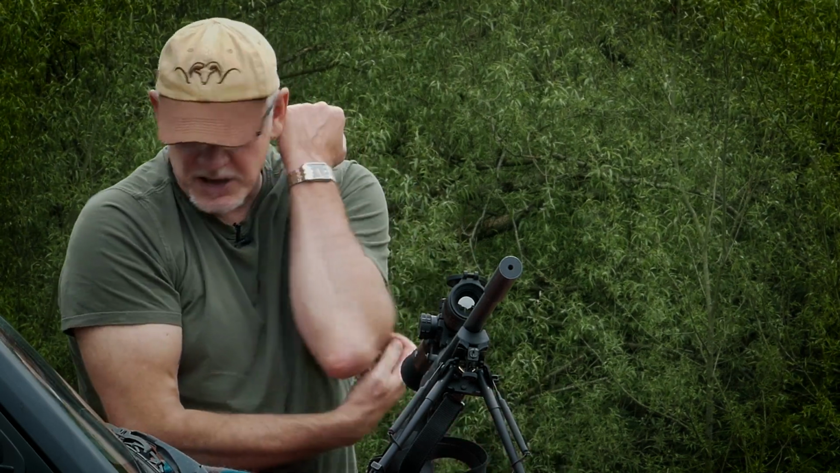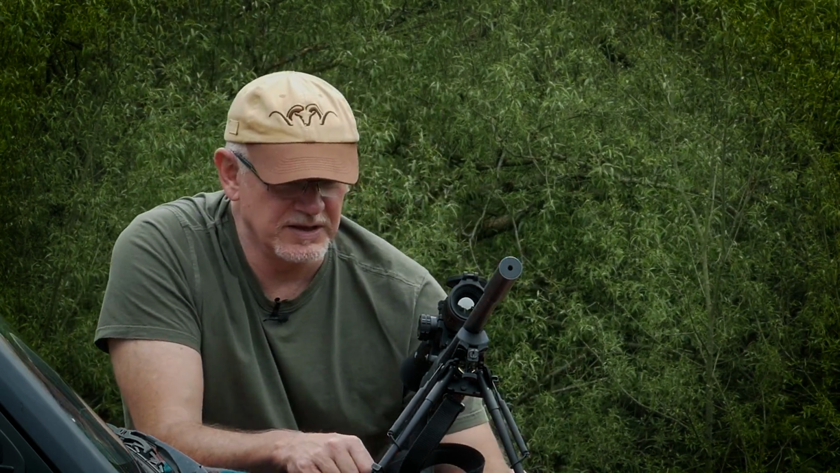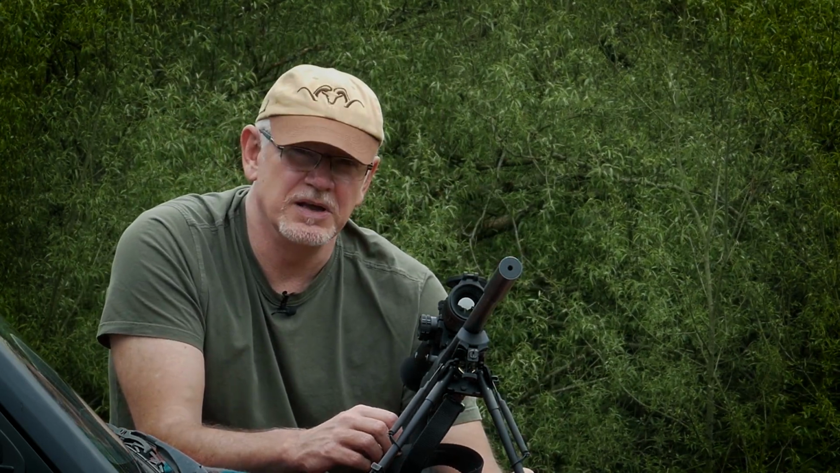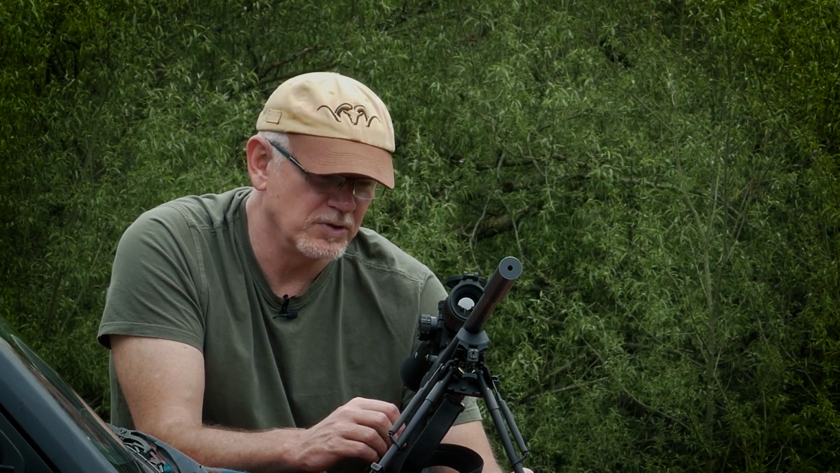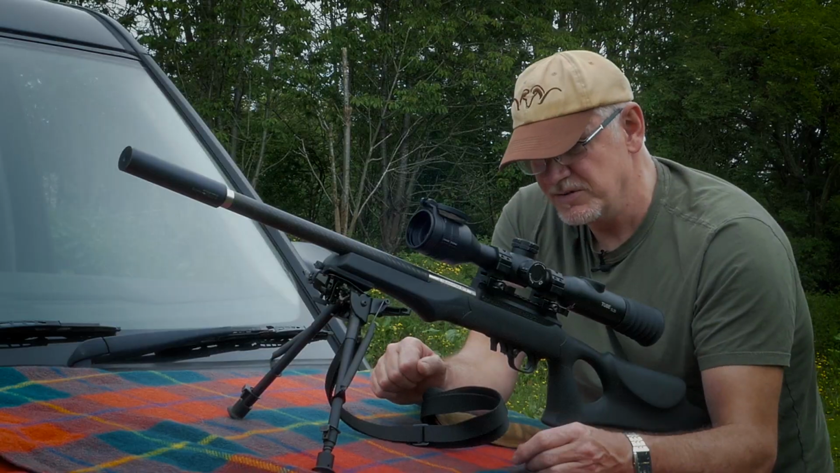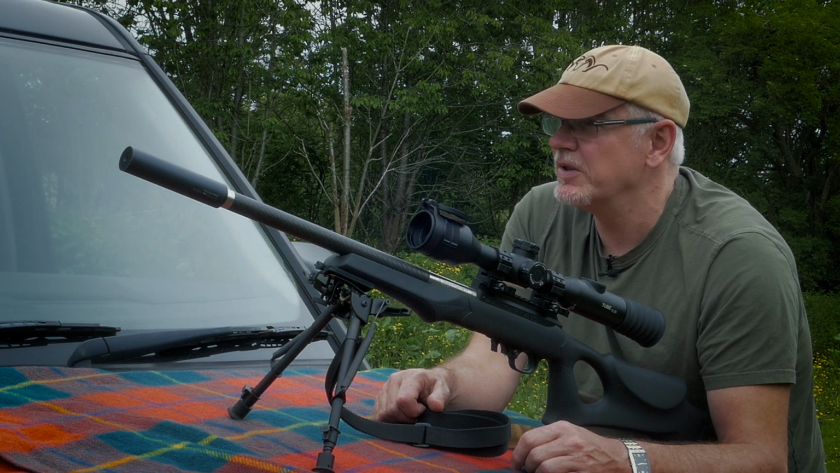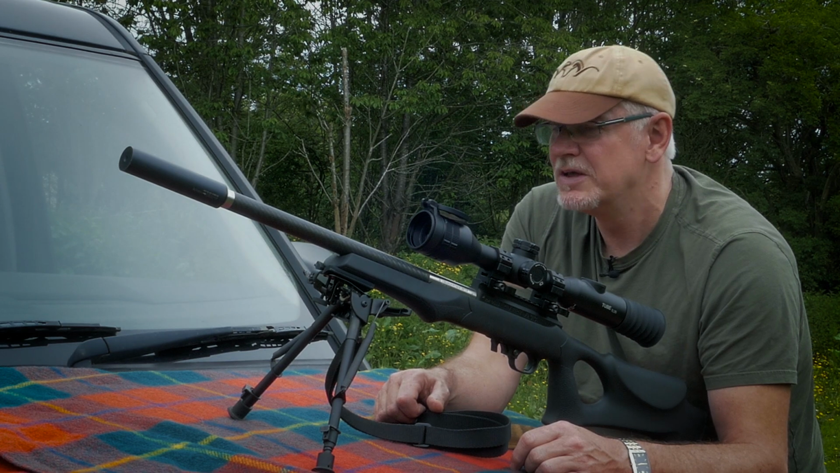So really, you can't directly compare it with, for example, the Rico or the XP Thermion, the new Thermion 2. It's not quite in that league because it's a smaller sensor. However, that's not really a problem depending on how you shoot it and what you shoot it on.